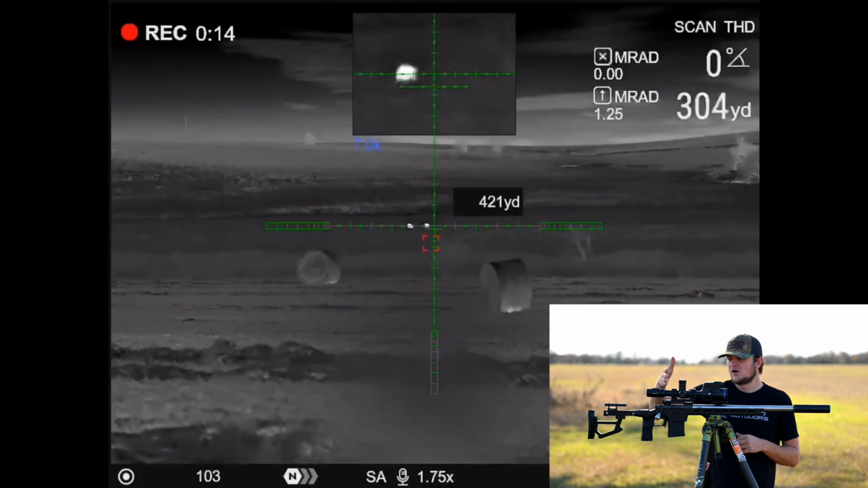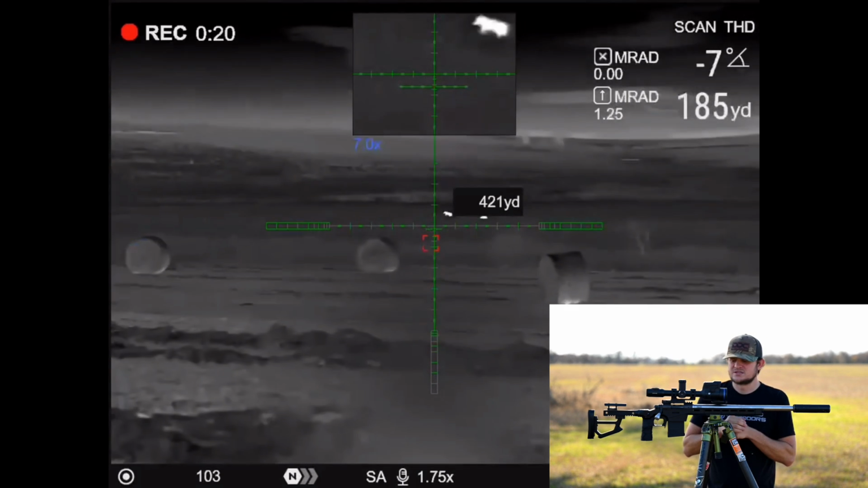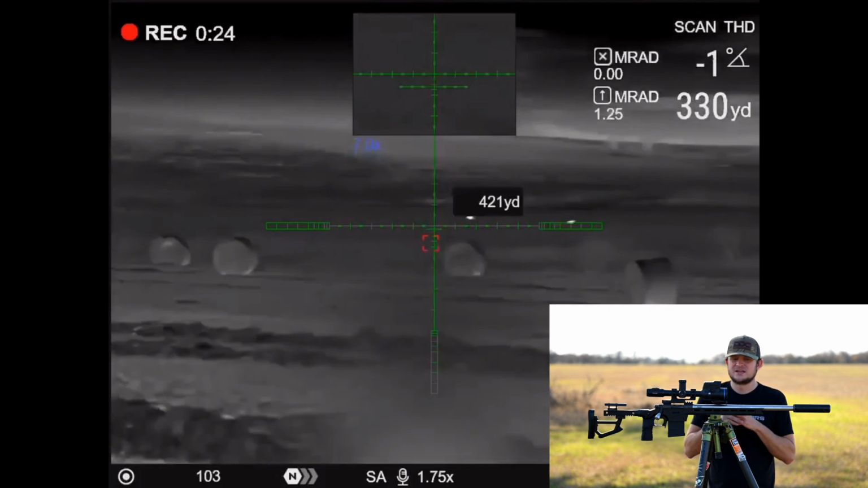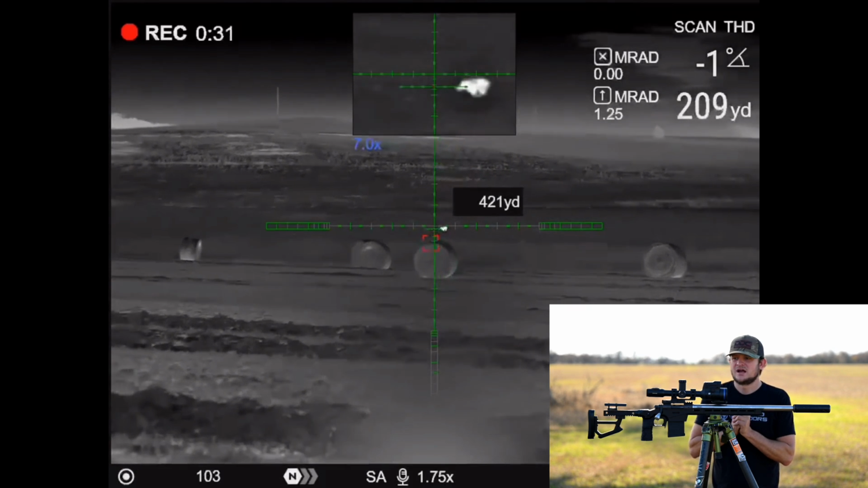Now, not all Pulsar with the LRF has the ballistic calculations, so you don't need just the XL for this. You can do it on the XG or the XP50. I do highly recommend it. If you have a Pulsar Thermion right now with LRF, do it. Guys, you never know when you're going to need it.